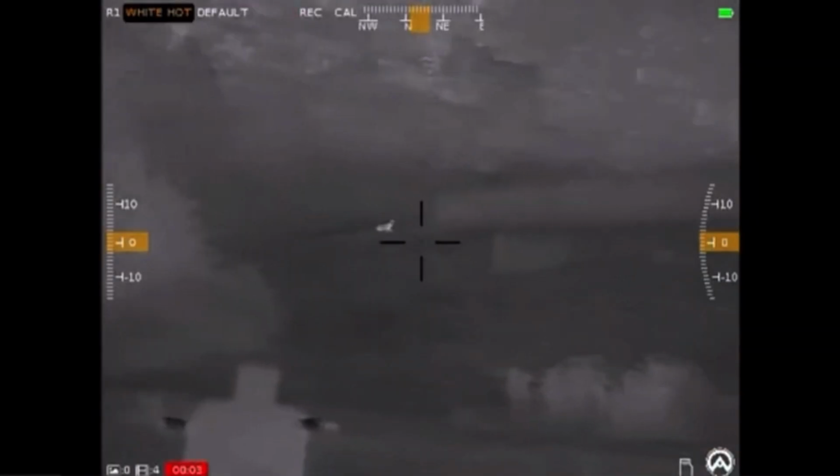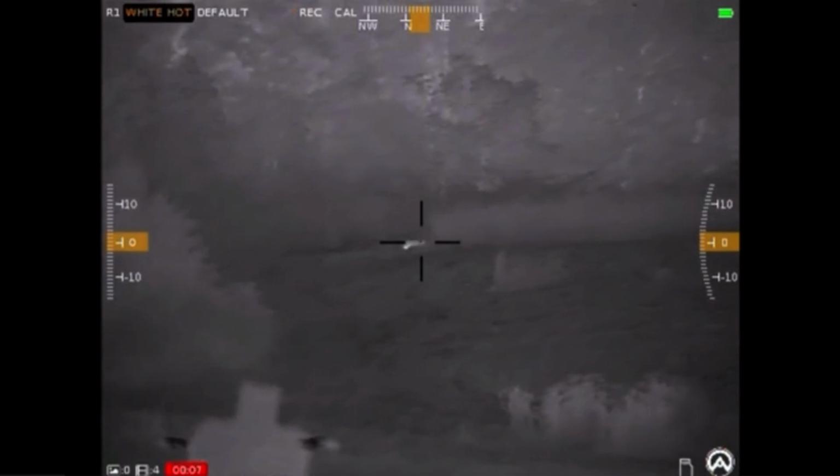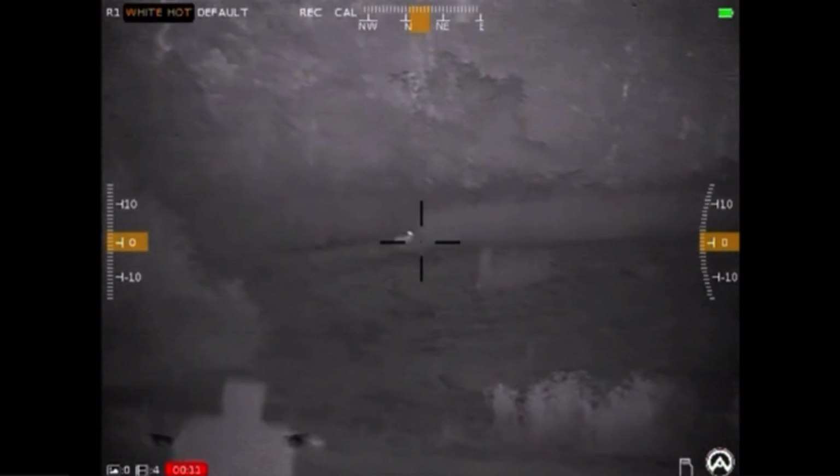Yeah, it's really cool because as you're scanning, it'll give you indications of where to pay attention more, where the device picks up concentrated heat signatures in a specific area.